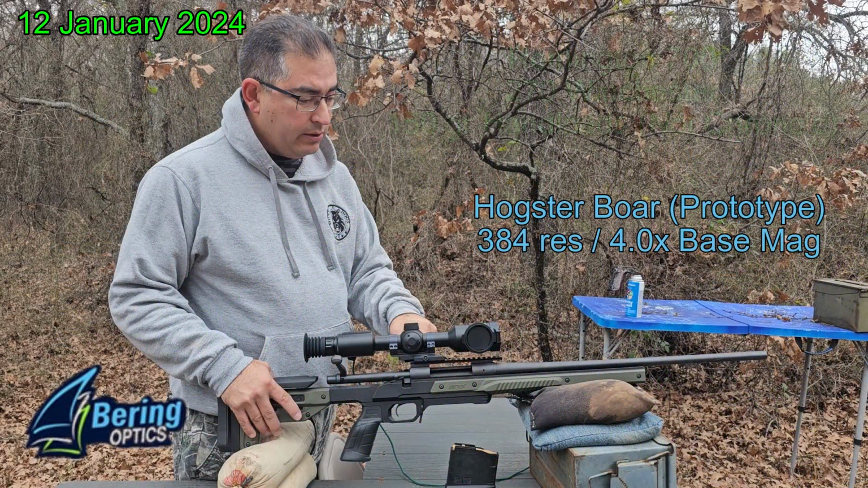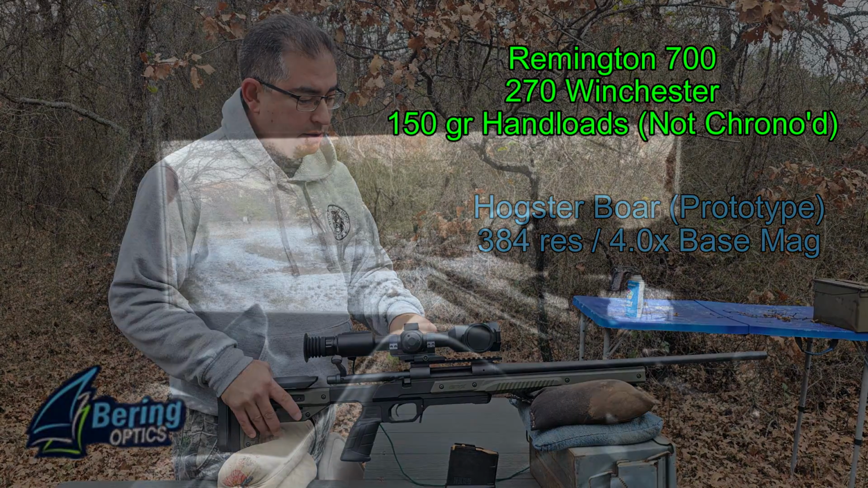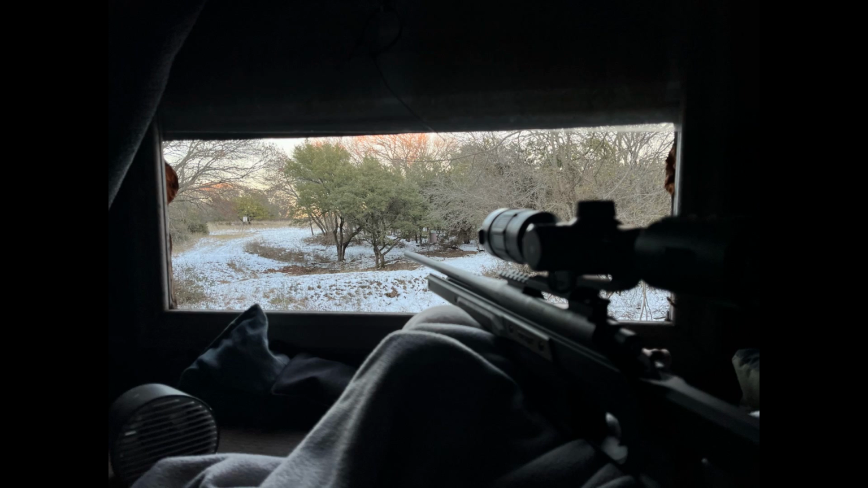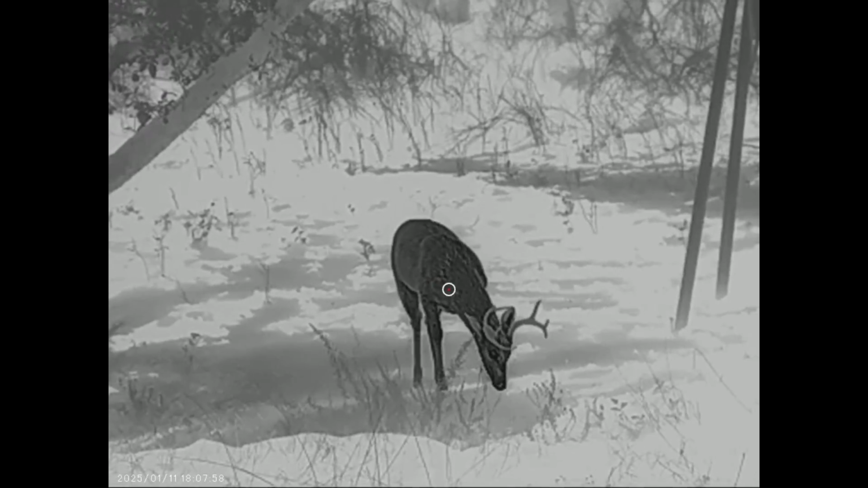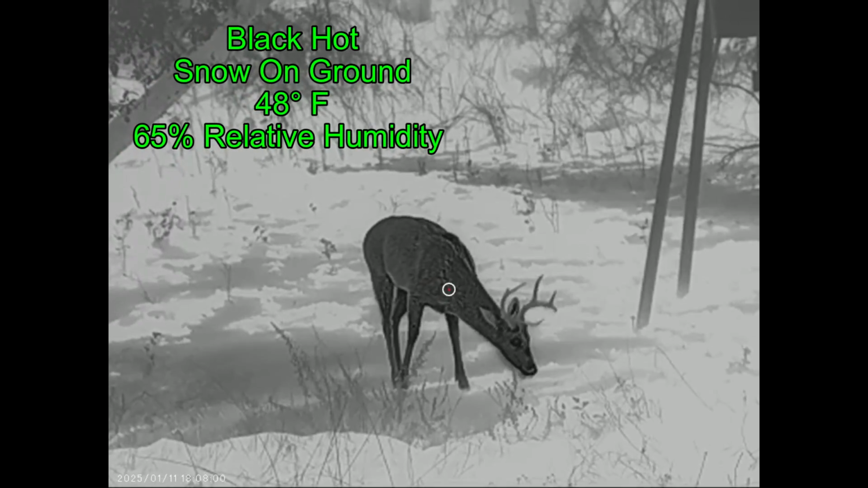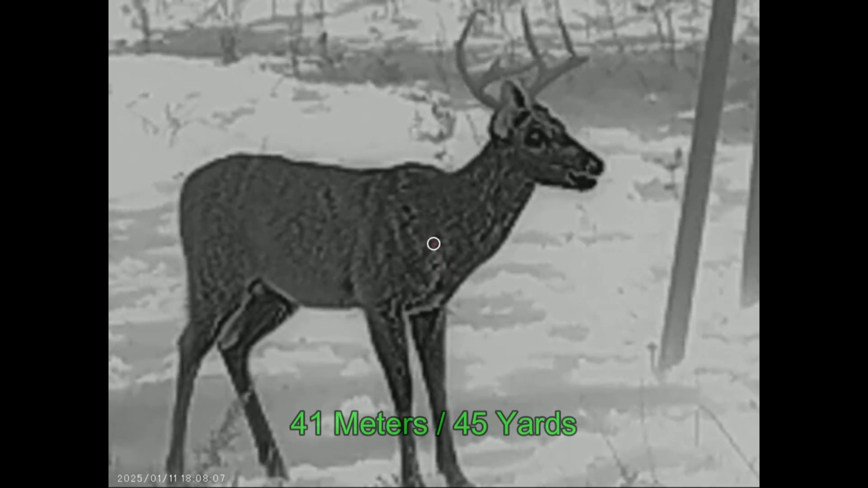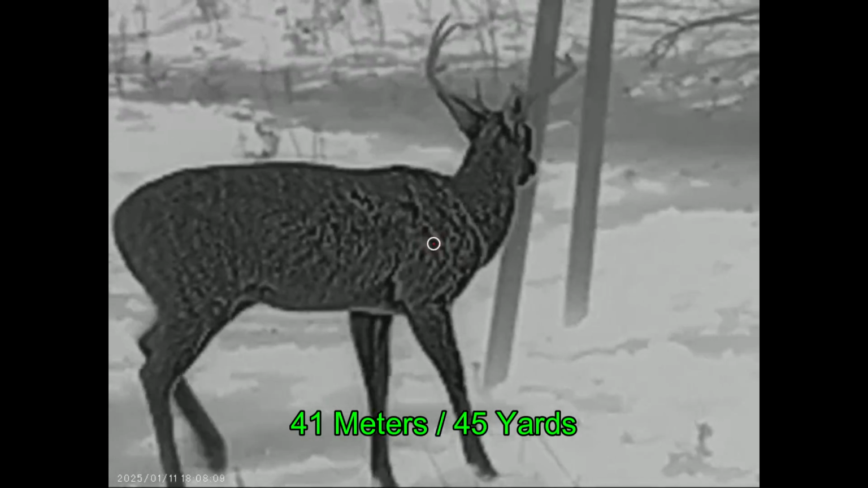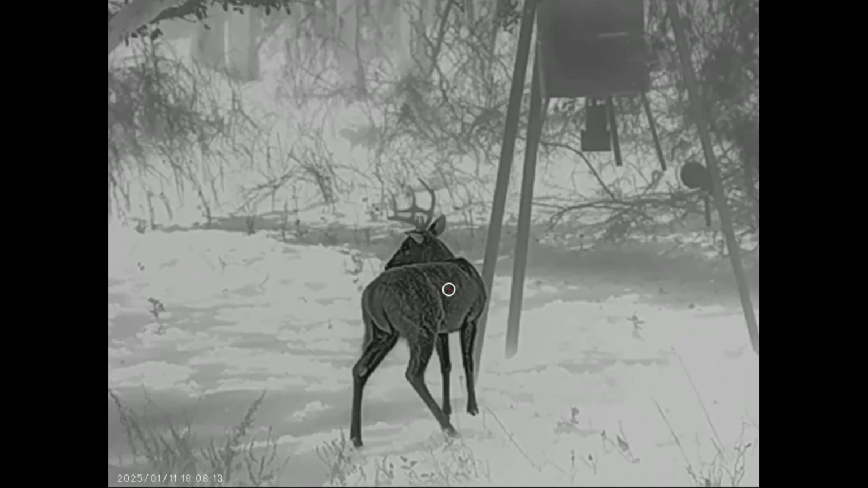Ben joined me. He brought back his Hogster board. It's a new prototype from Bearing Optics, and he's shooting his Remington 700 in .270 Winchester. I was late for the hunt, so he started off at my place trying to hunt hogs, which did not show up. However, we got some nice video of this deer just showing some of the capabilities of the Hogster board. The deer is in snow. It's 48 degrees, but we had a lot of snow the previous couple days. And so what isn't covered in snow is just going to be a muddy, nasty mess, and that's going to influence our hunts later in the evening.